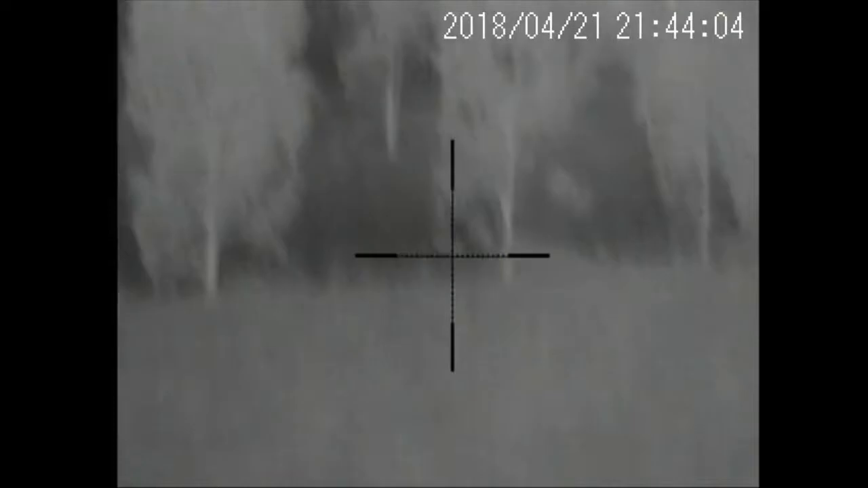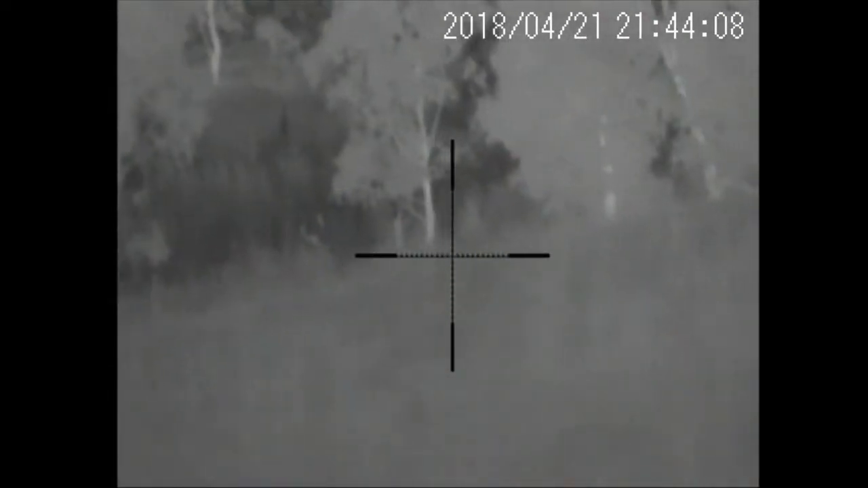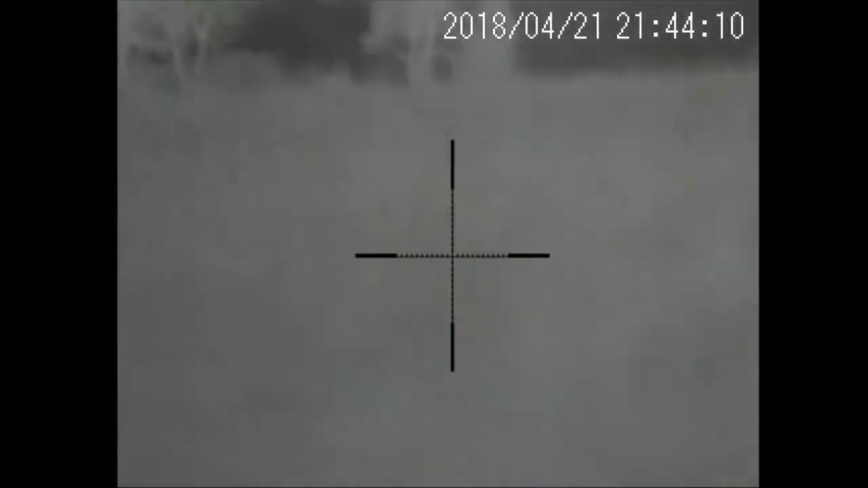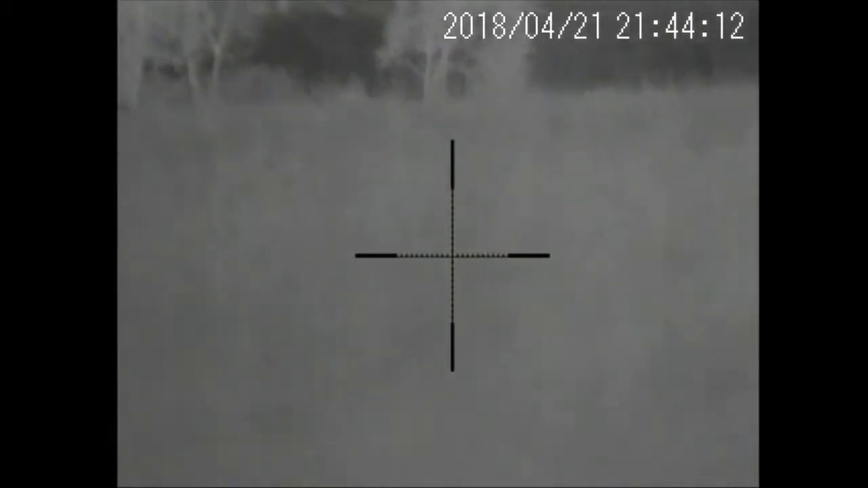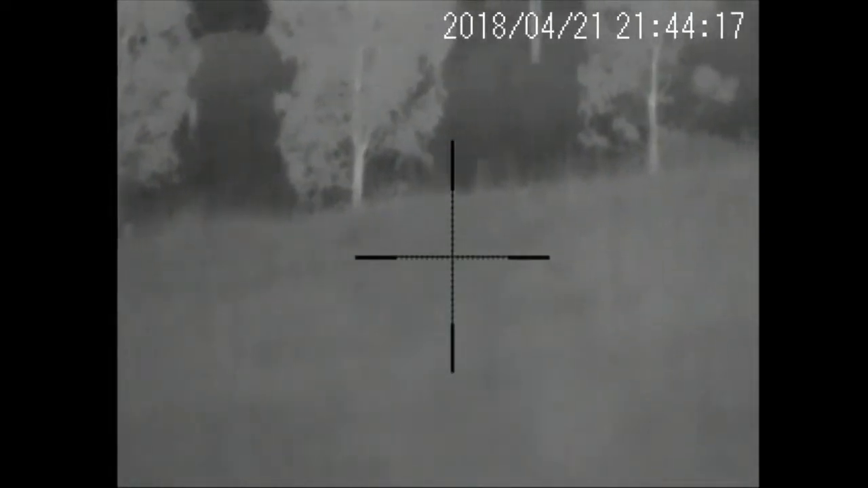Now I've gone from standing with shooting sticks, so I could scan with the thermal, drop down on my guts, which effectively put me into dead ground. And that's the problem with thermal. You sort of don't get a good appreciation of the land because you're in pitch black. So I've really put myself in probably not the most ideal spot.